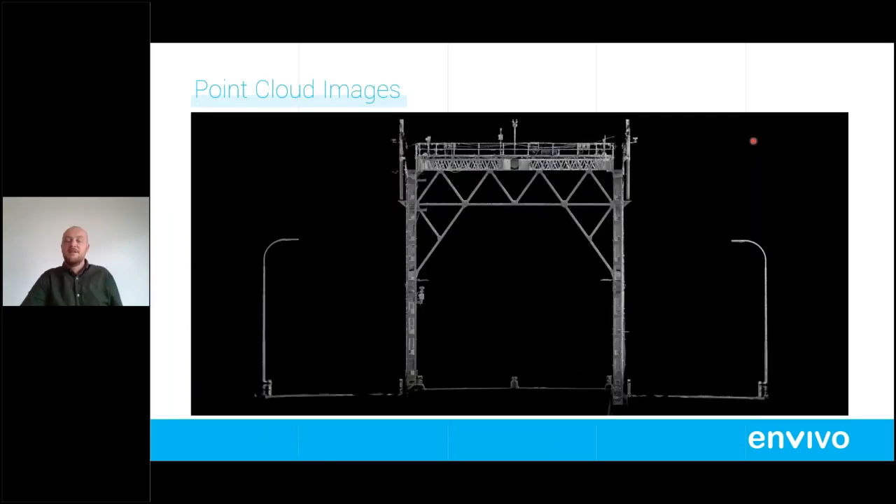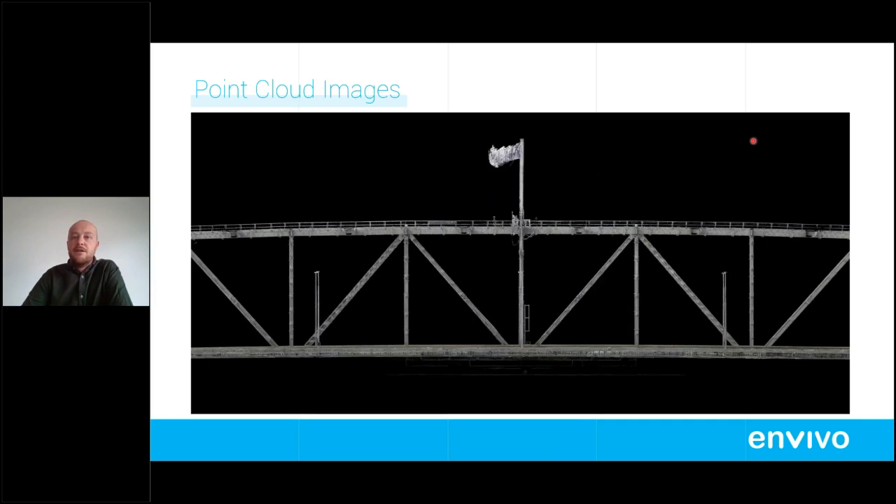So, point cloud images. These are just some images I've taken to show in detail the bridge structure. That's looking out. For those of you who are not familiar with working with point clouds, I don't know who the audience is, that view is out above the water, sort of at bridge level, but that's looking back at the point cloud in 3D. So we haven't scanned from that exact position, but that's looking at the 3D model.